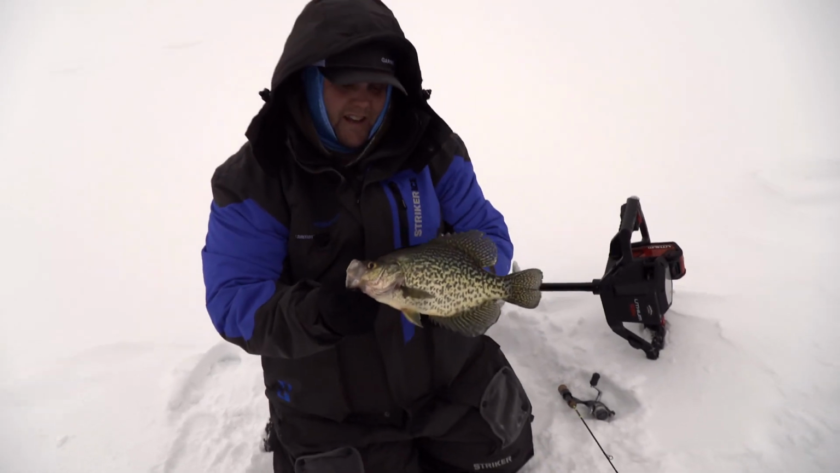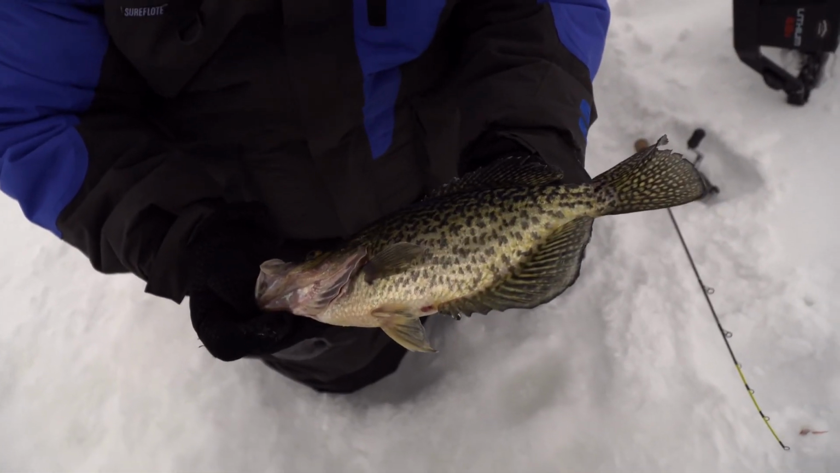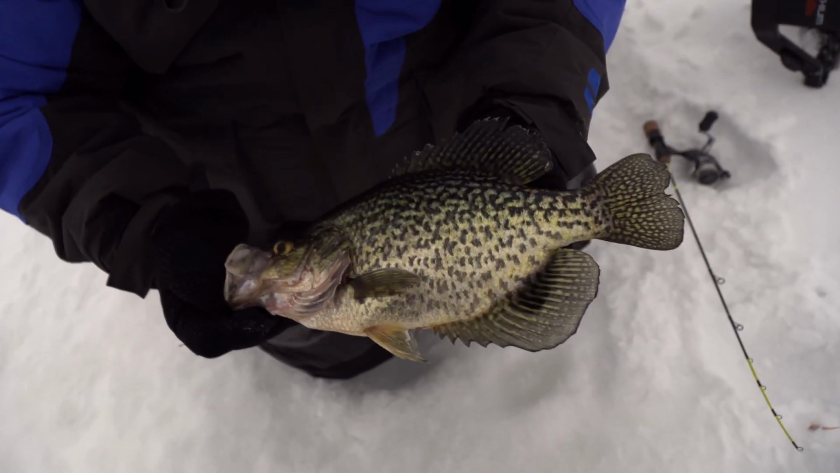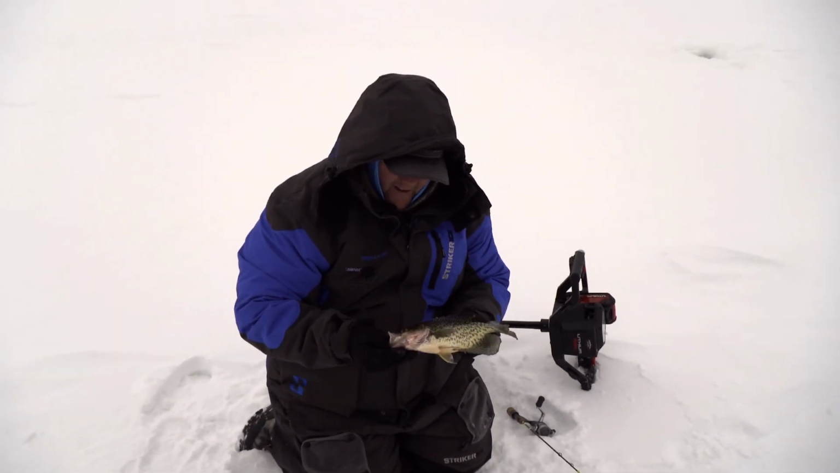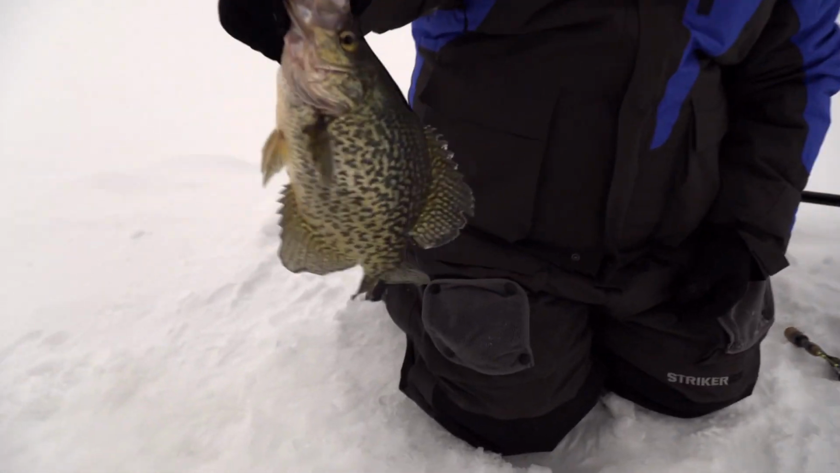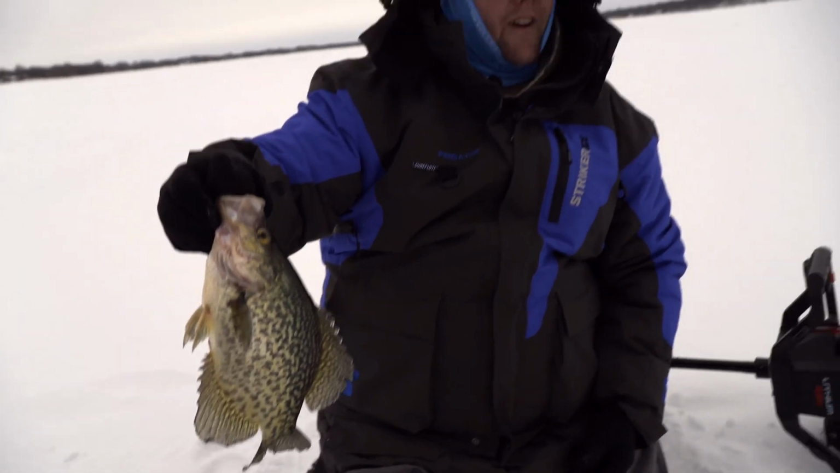These nice big eaters like this are out in front of the school, and it sure is fun when you can reel in a crappie like that. They're just so pretty, they're so good eating. But these bigger ones here, we're throwing them back, and I think that's kind of the right thing to do. Put these bigger crappies back and let them make some more crappies. But that is definitely what we're out here for. Back down you go, buddy.